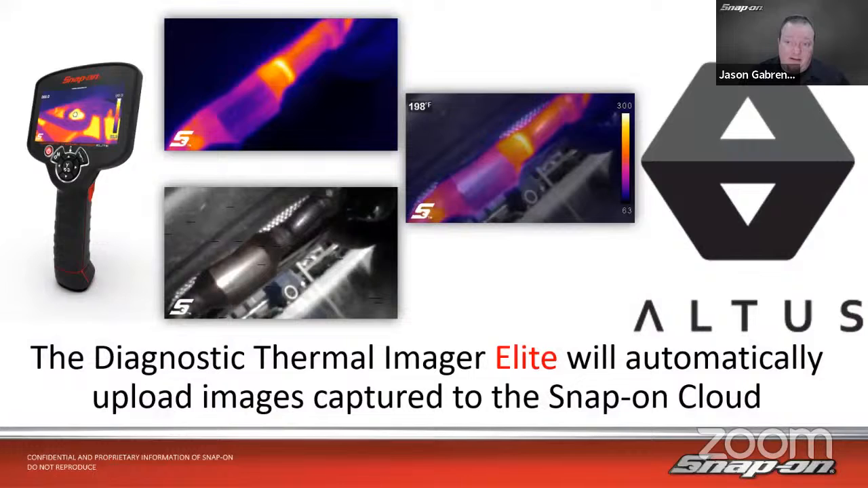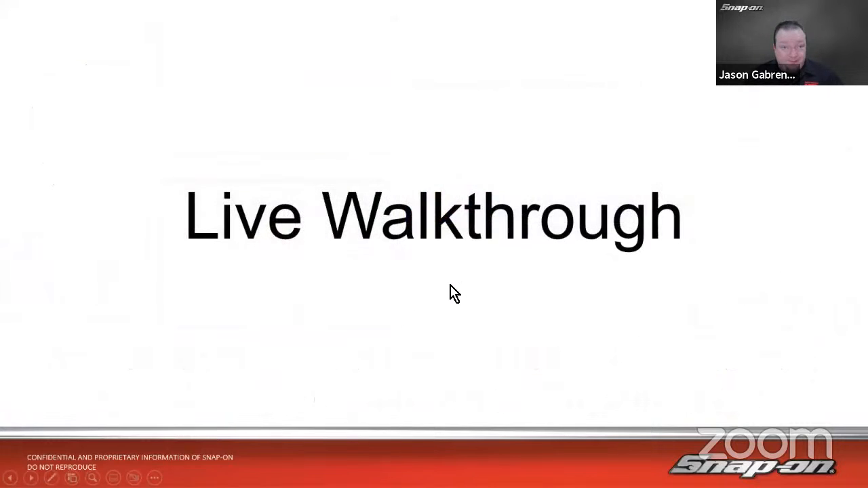And as I said, the Elite will automatically upload to the Snap-on Cloud. Once again, Snap-on Cloud is free. I can use this. I can use my scan tools. Lots of different Snap-on things actually sync to the cloud. This was the first thing, though, that did sync to the cloud, the thermal imager. So that is my slides.